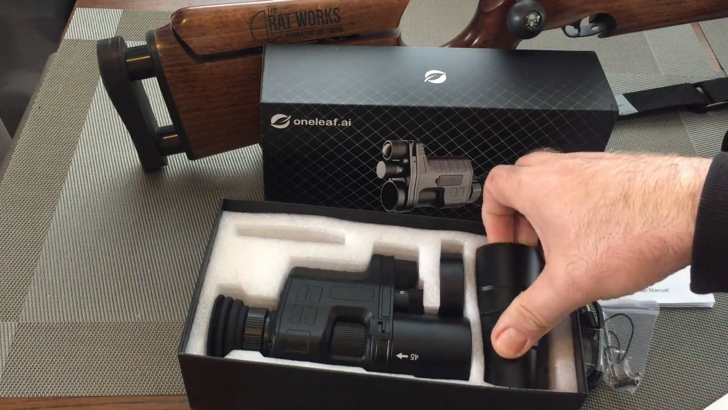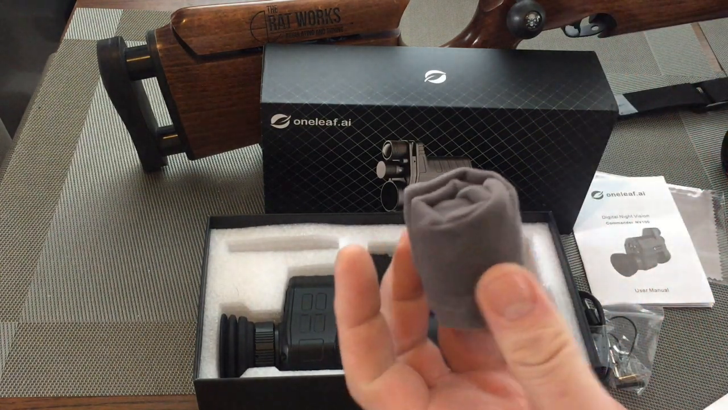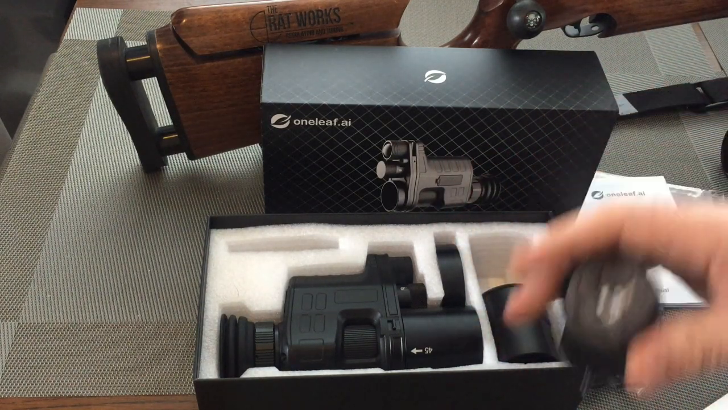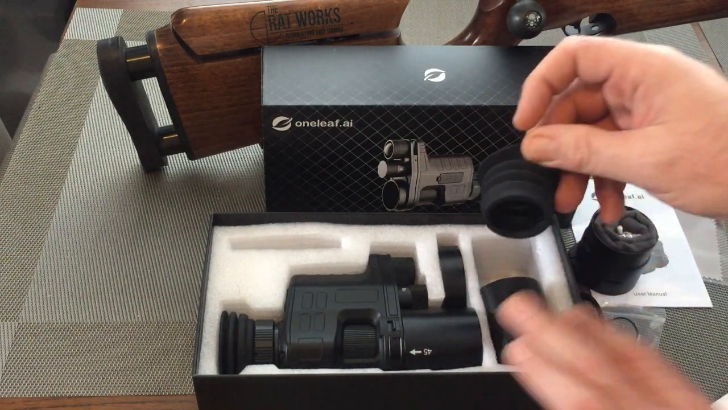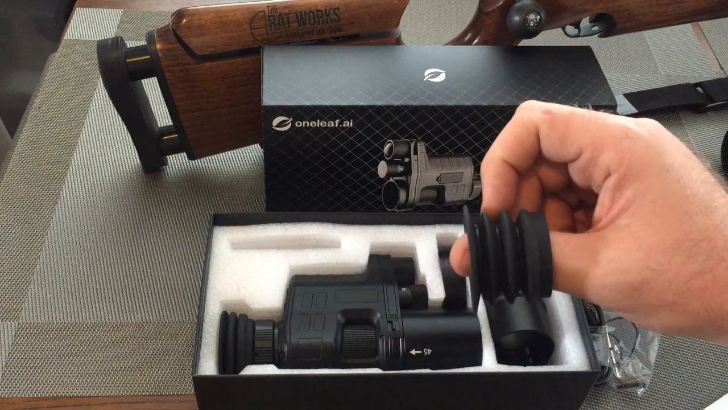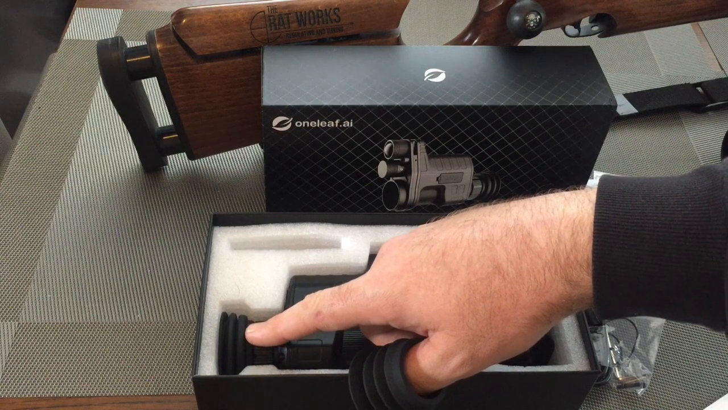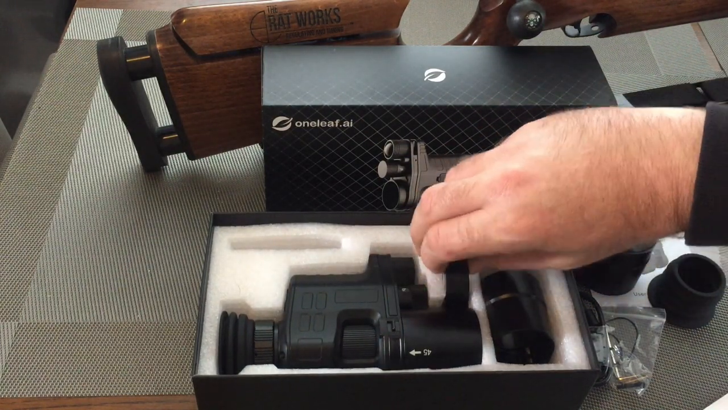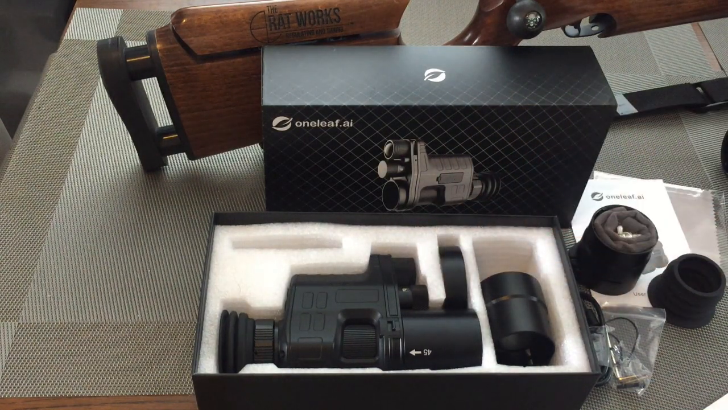So you also get a suede softline bag for storing the unit when it's not on the rifle, keeping it nice and pristine. You also get a rubber eye cap, or a spare rubber eye cap. This one's slightly longer than the one that's already on the unit. I prefer the one that's on the unit itself. You get some black tape, electrician tape, which I'll explain shortly.